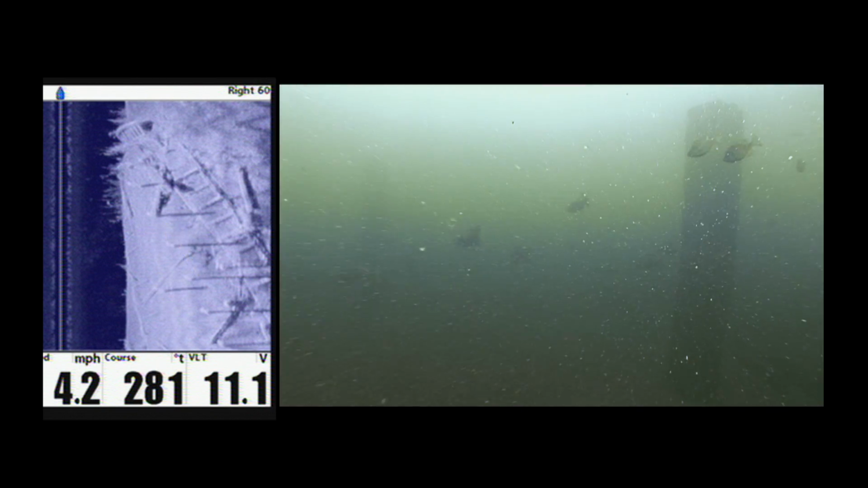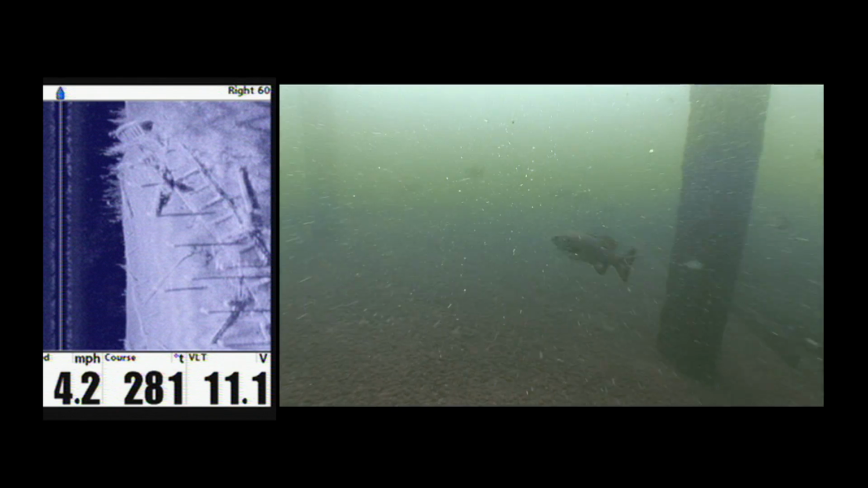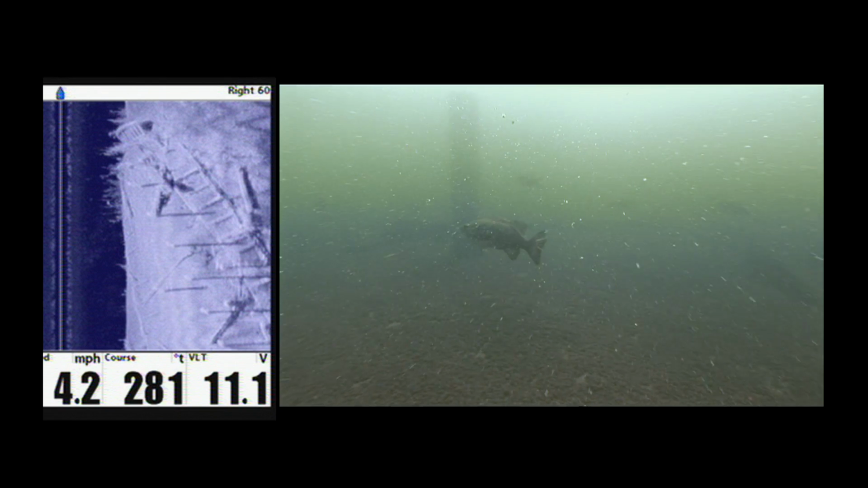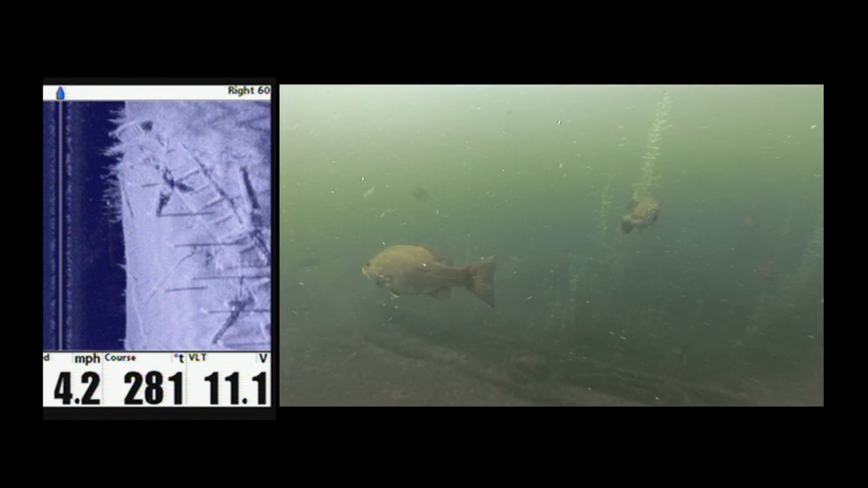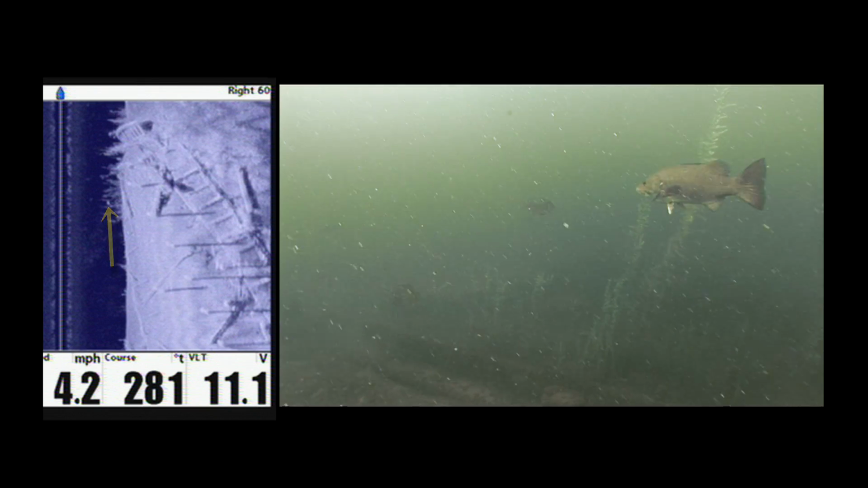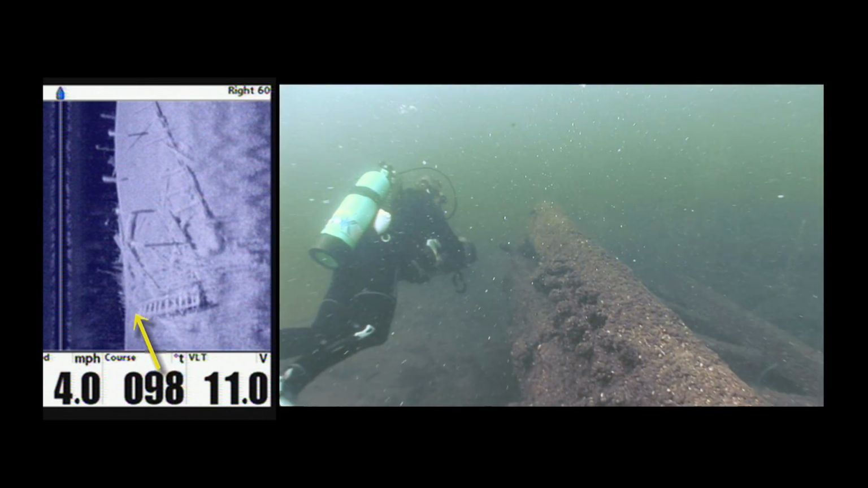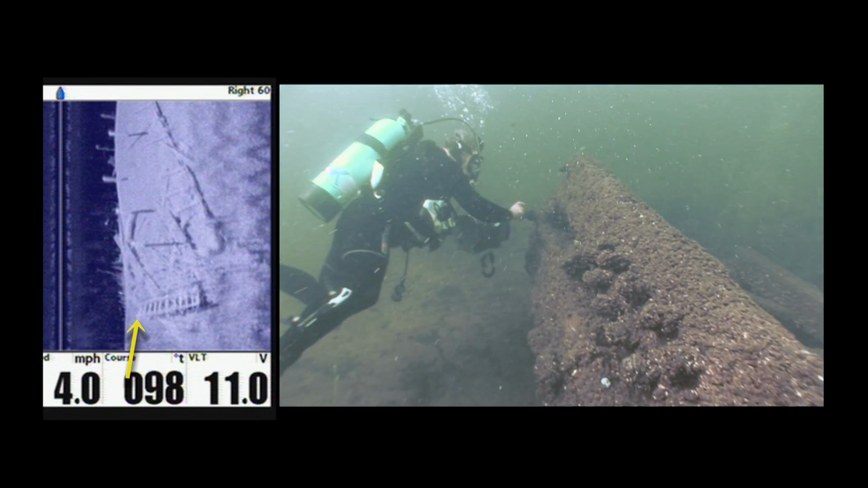Look at the fish. Due to the complexity of the structure, fish are difficult to distinguish from the wreckage on the side image, but on the other hand, directly below the boat, the suspended fish are clearly visible. At last, I'm rounding the reinforced beams of the barge stern.